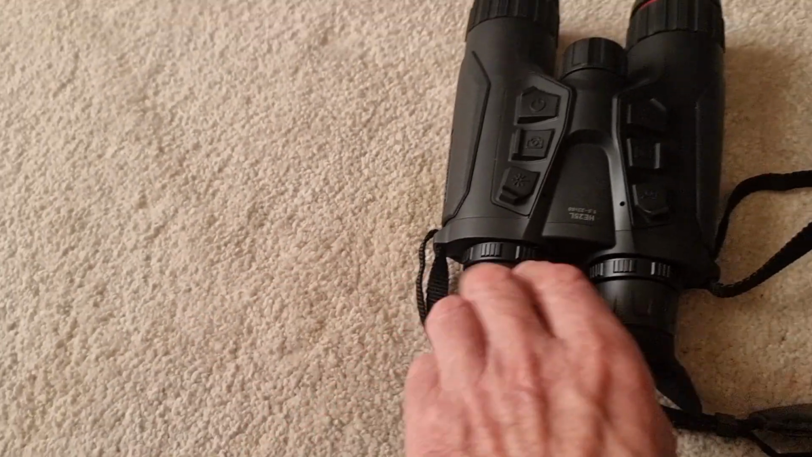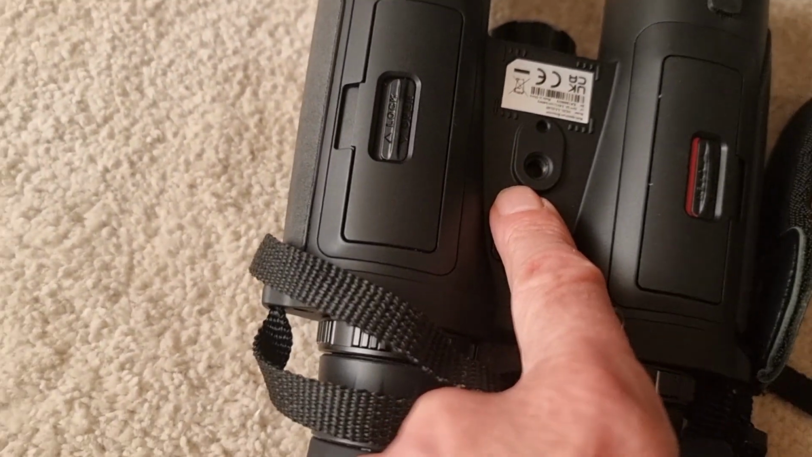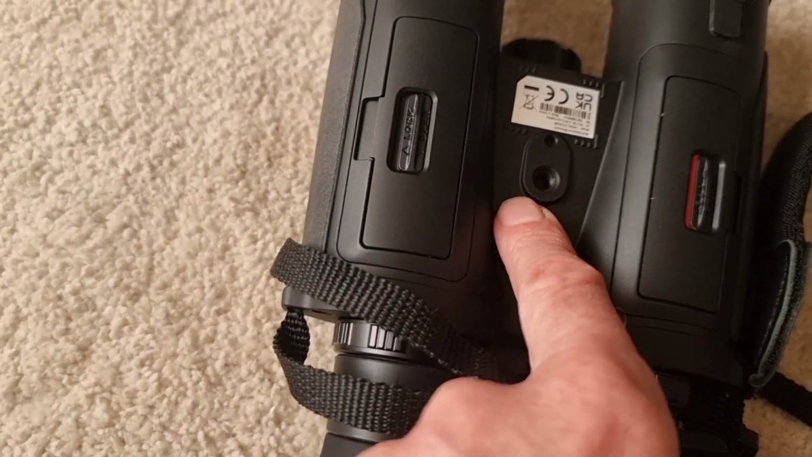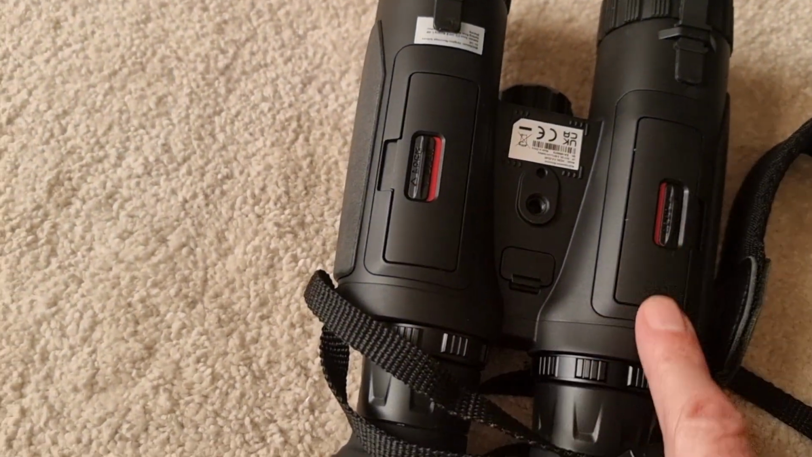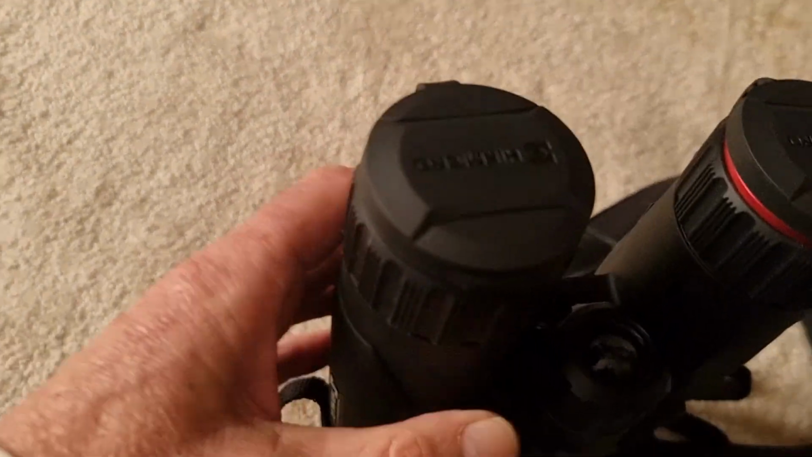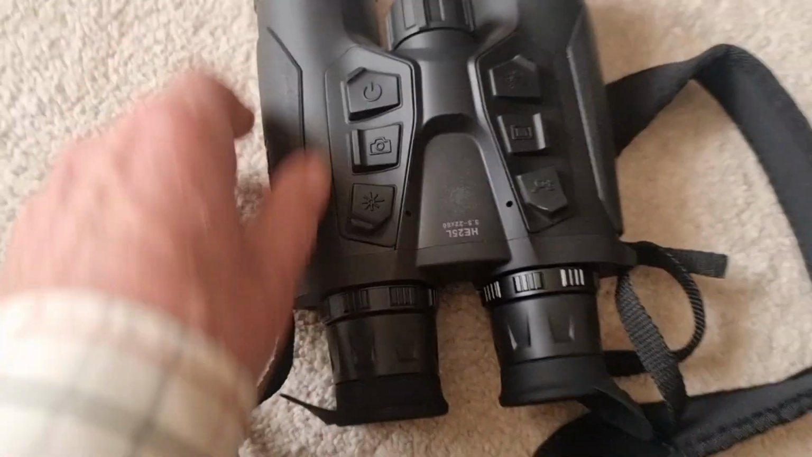Nice little rubber eye cups. Underneath, a fixing point for your tripod attachment. And your batteries sit inside of these compartments here. It's got little flick off lens covers as well to stop the lenses getting battered.